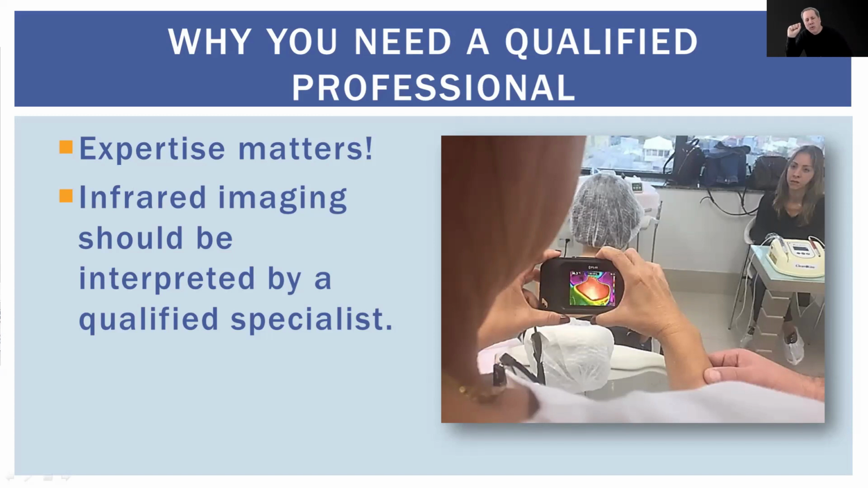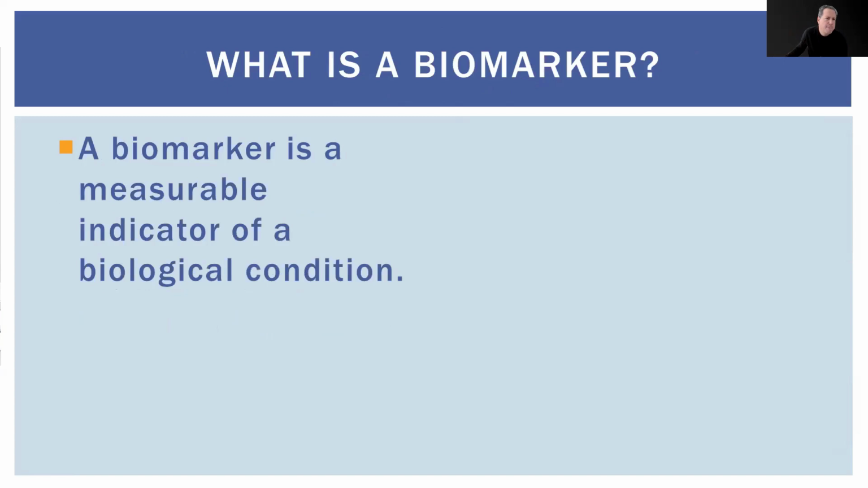Just like you don't expect a generalist to interpret an MRI, the same applies here. How would a gynecologist, who treats the uterus, give a diagnosis of brain diseases as a neurologist does? The same happens with musculoskeletal infrared imaging, for example.